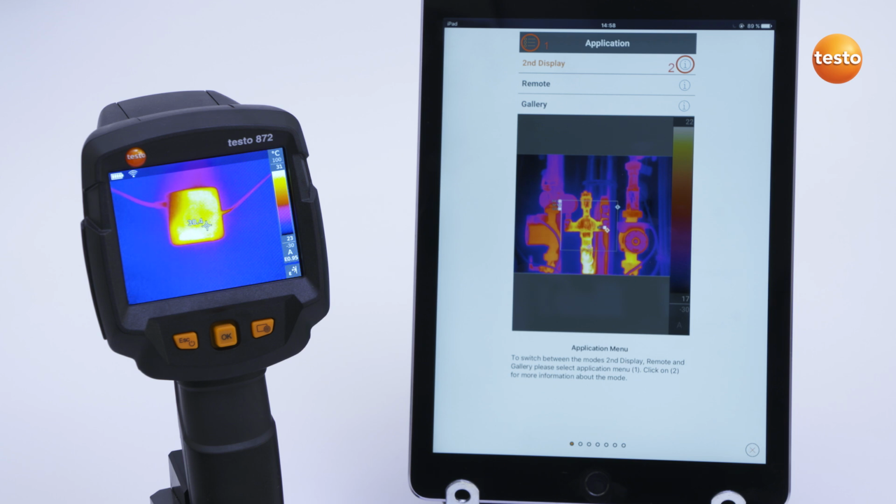There is also the possibility of connecting the clamp meter Testo 770-3 or the thermohygrometer Testo 605i with the thermal imager and the app. To do this, first connect the imager by Bluetooth to the instruments and then by wireless LAN to the app.